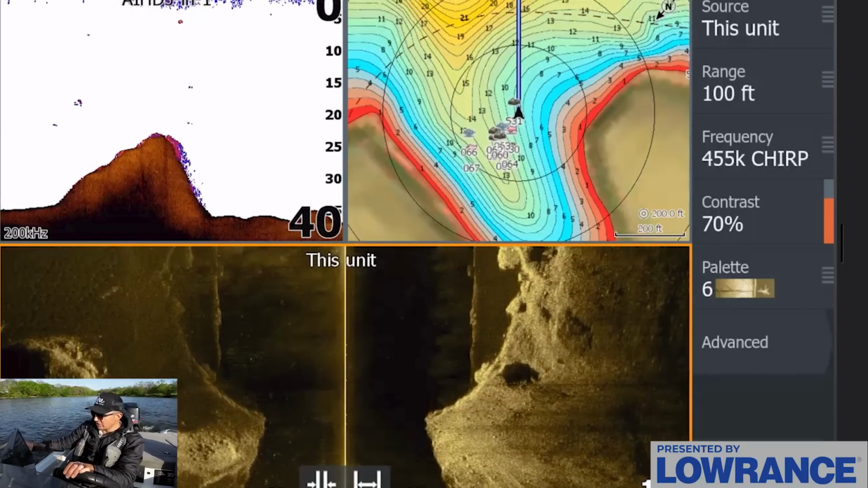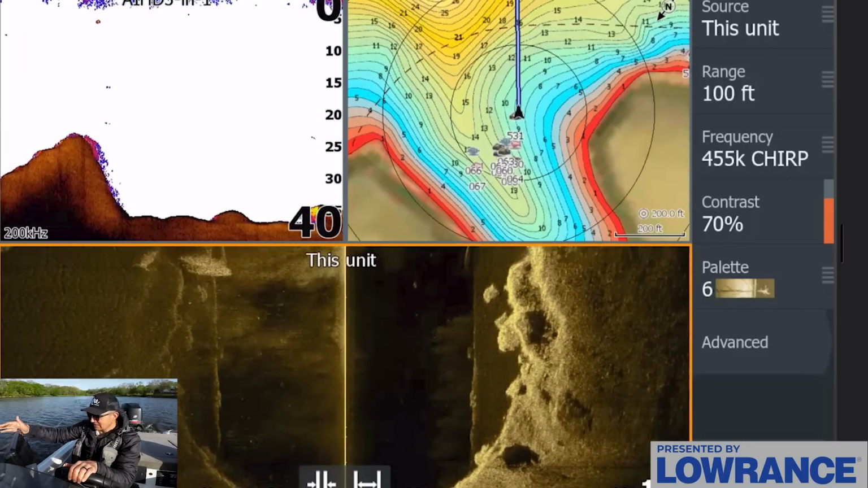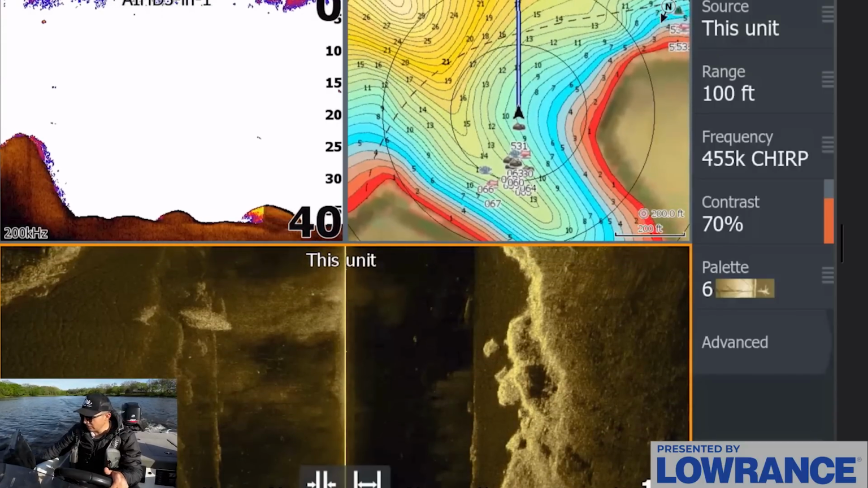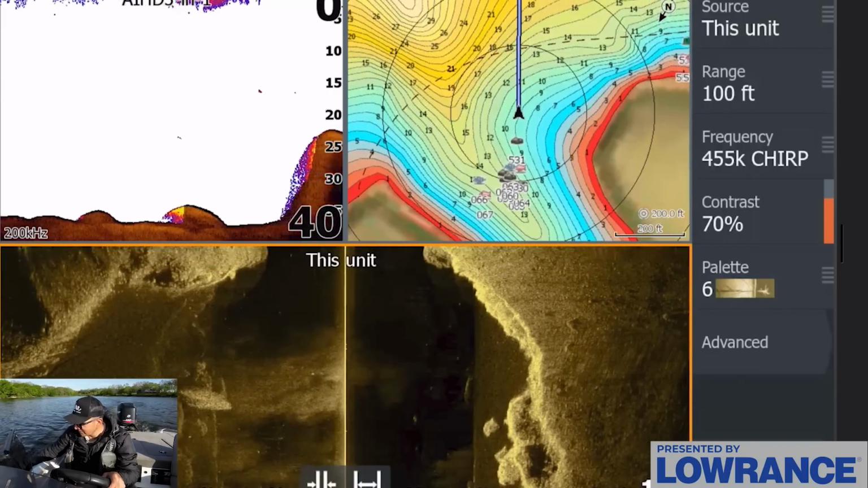So we've kind of checked some more of these. I would consider these more of a summertime main lake type stuff, and these are spots I've caught them on in June and July out here. So let's kind of change it up and head to an area that maybe has a little bit closer access to the back of a creek.